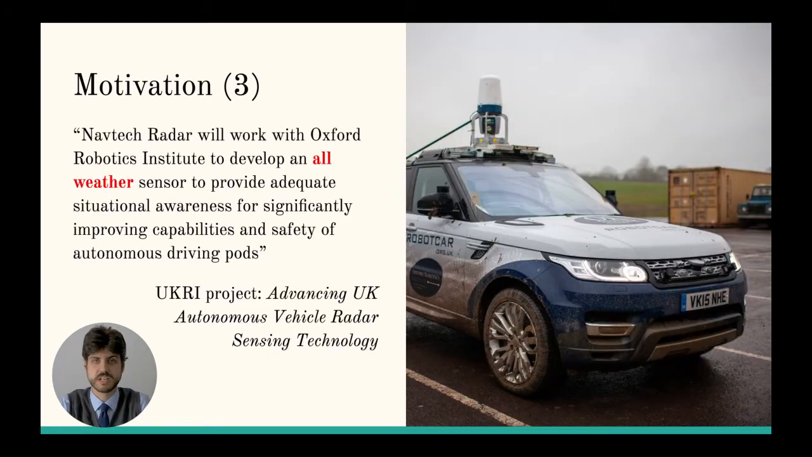This work is in line with a collaboration between the Oxford Robotics Institute and Navtech Radar to develop both the hardware and the software for all-weather radar navigation.